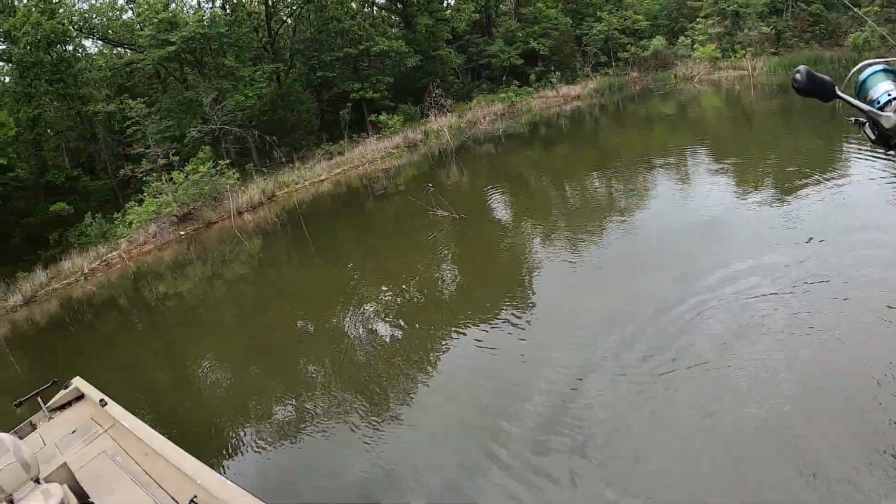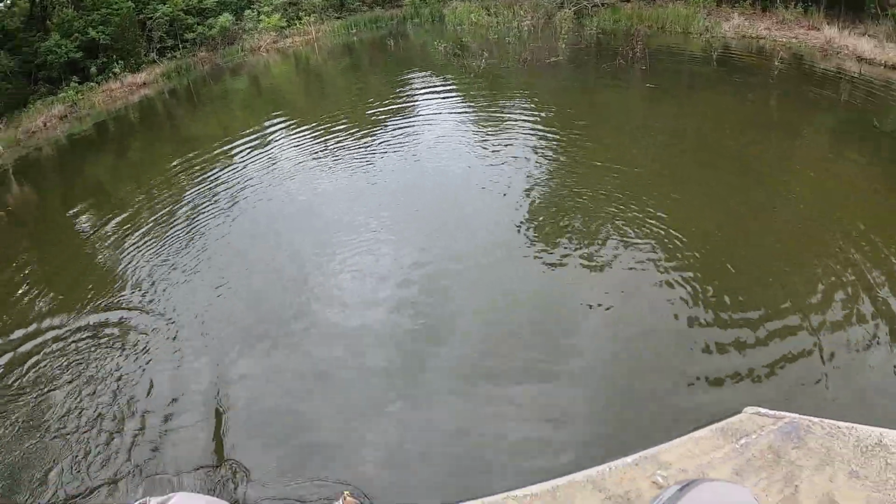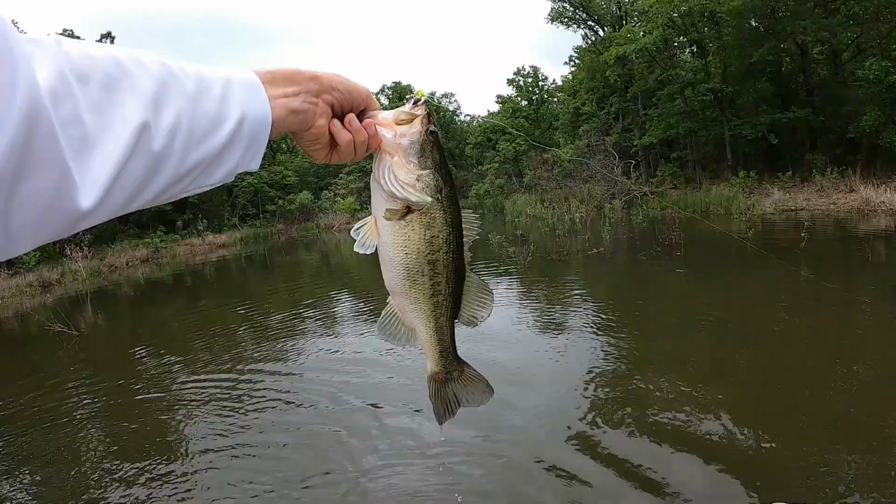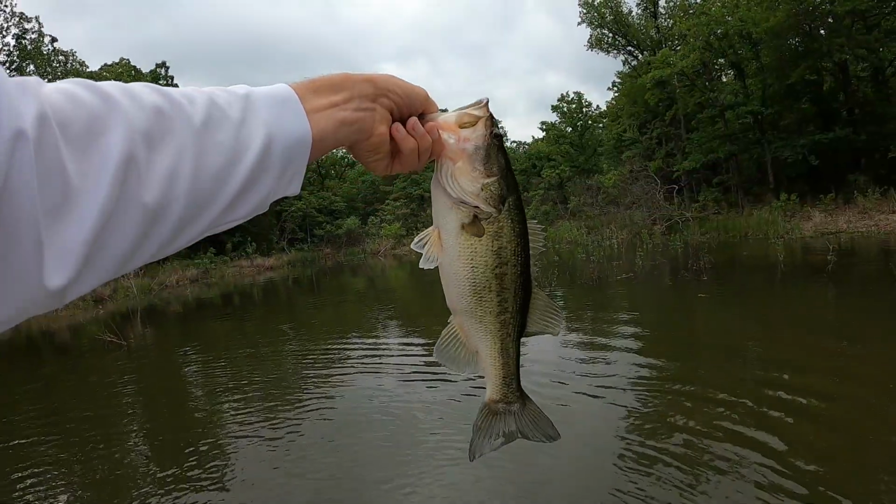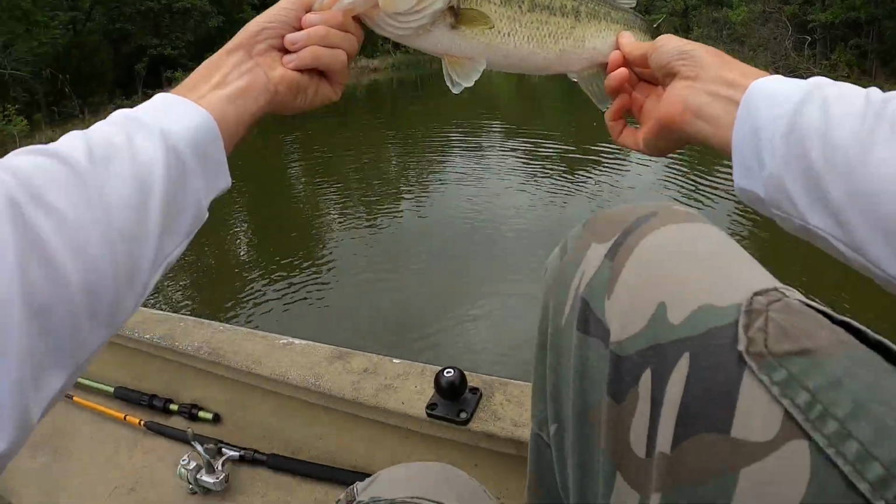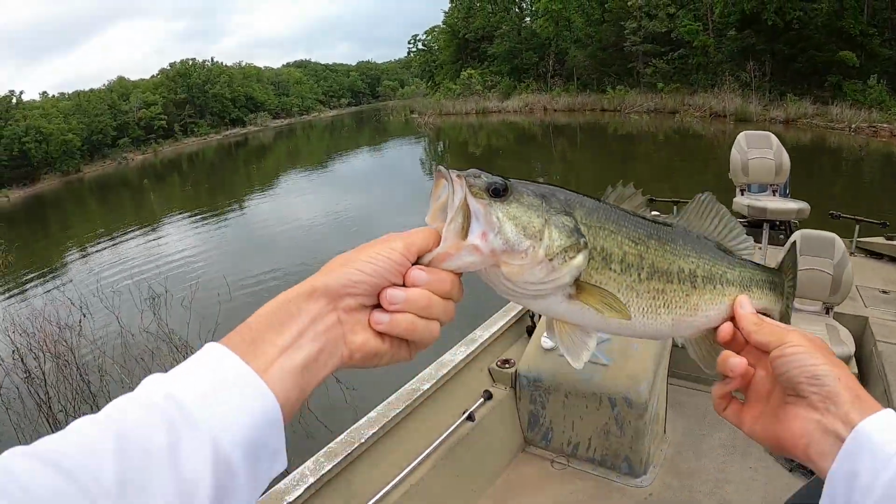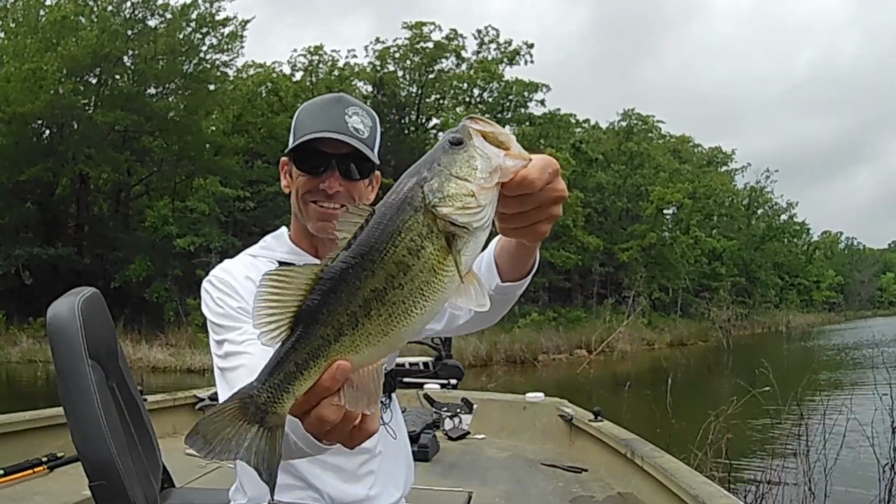Not the right species, but we'll take it. Come here, you. Get on my thumb. We'll take it. He's a pretty bass, ain't he? Heck yeah. Not a bad little fish right there, man, for that little Roadrunner.